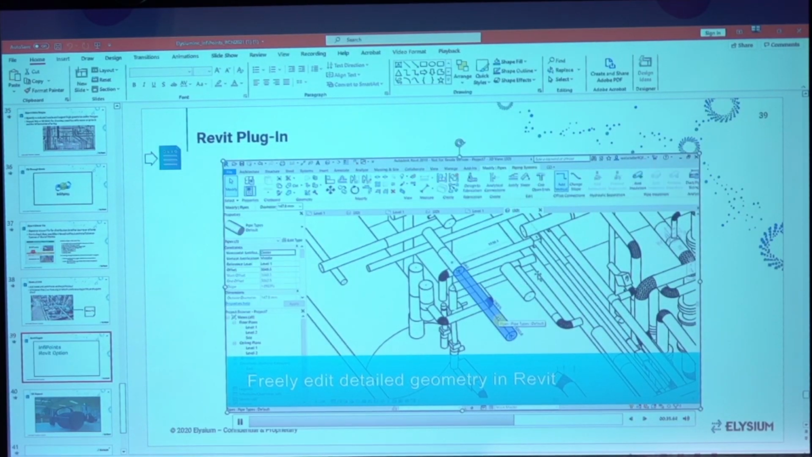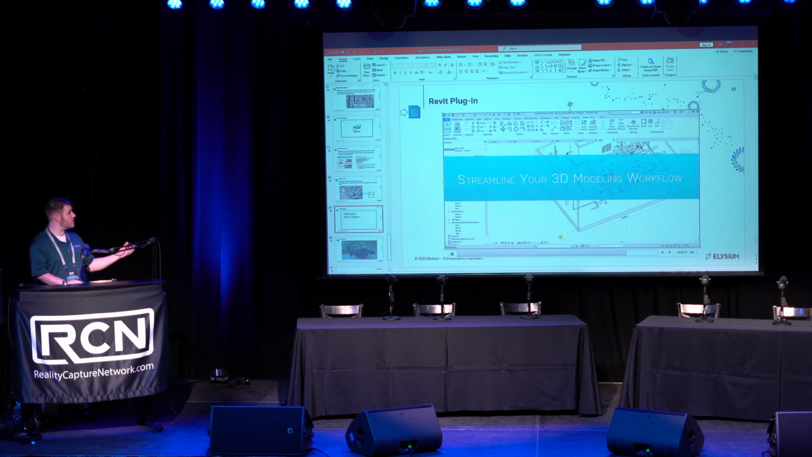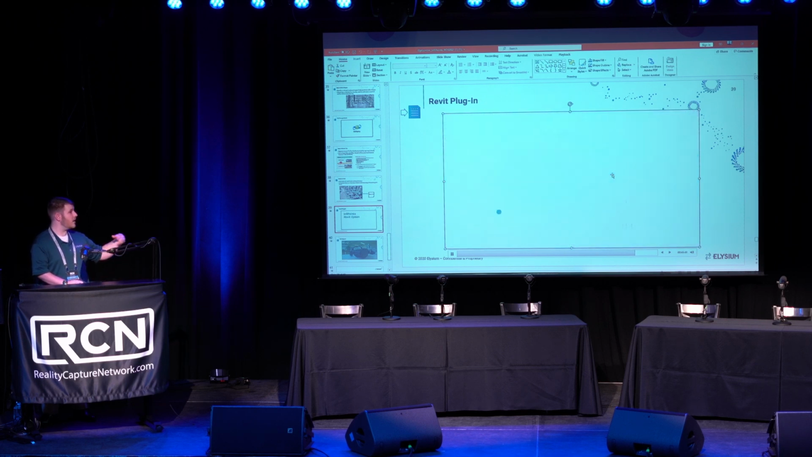So in this particular case, I've got a piece of pipe that I want to add insulation to. I can do that using Revit just like any other pipe that I designed there. If I want to, I can change the wall any which way I need to and be able to use that information just as I would have in the Revit solution.